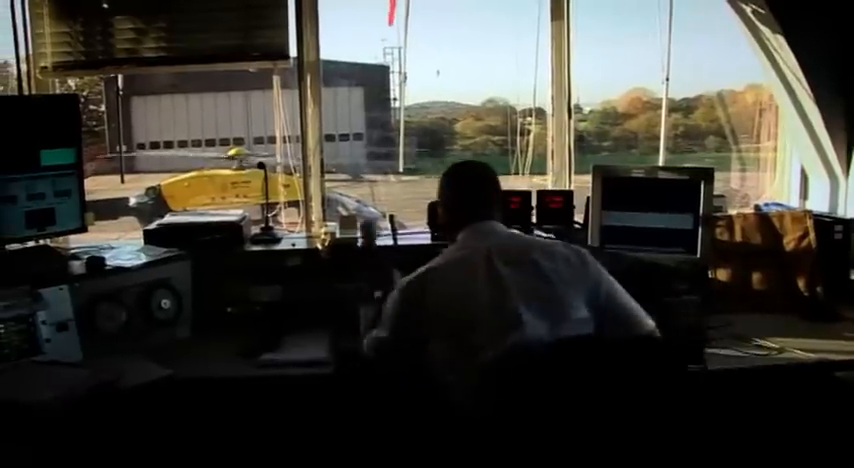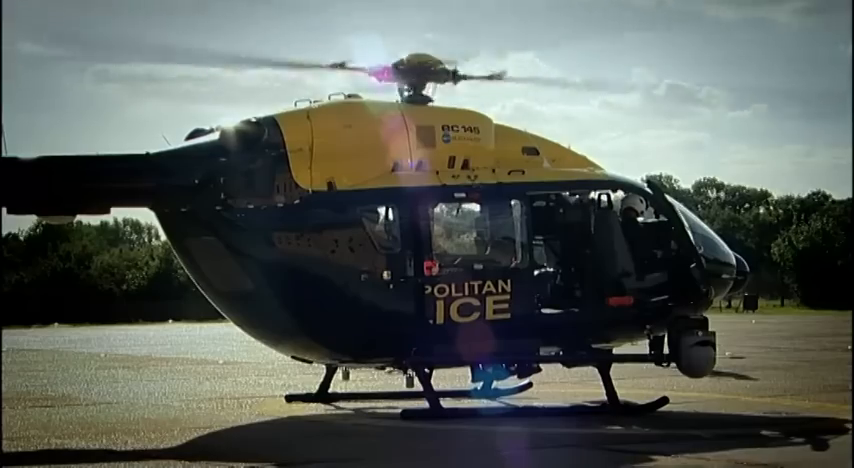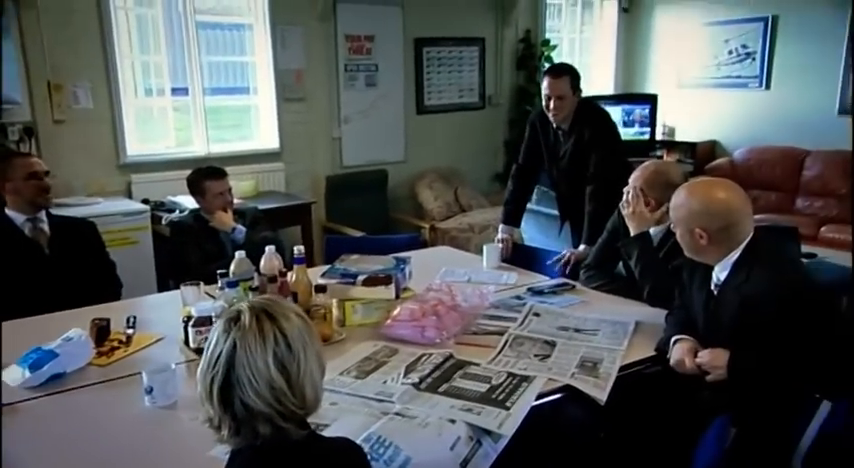London has 3 of these choppers, each cost £5 million. And there's a long line of Metropolitan police officers who want to fly in them. Today, wannabe Sky Cops are facing flight tests to see if any of them are good enough to become air observers. And the pressure's on.